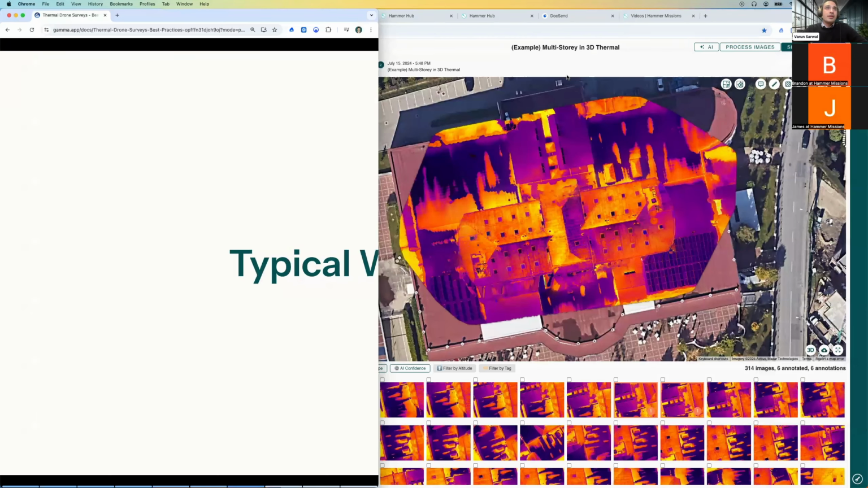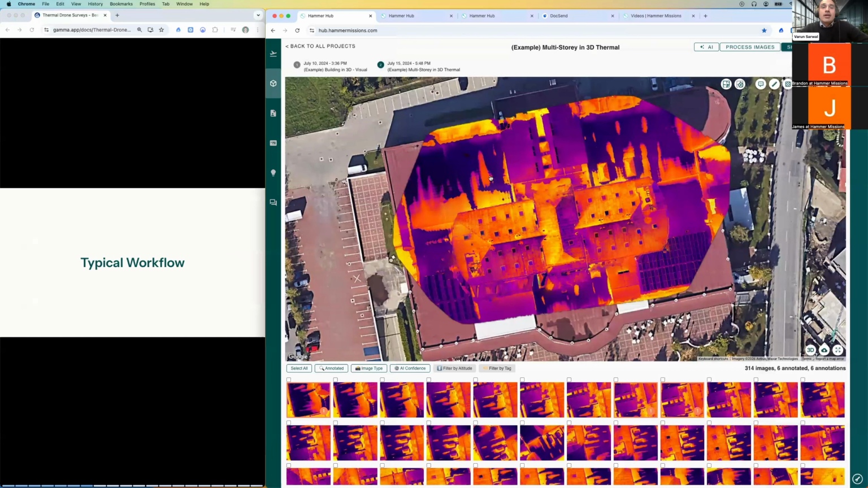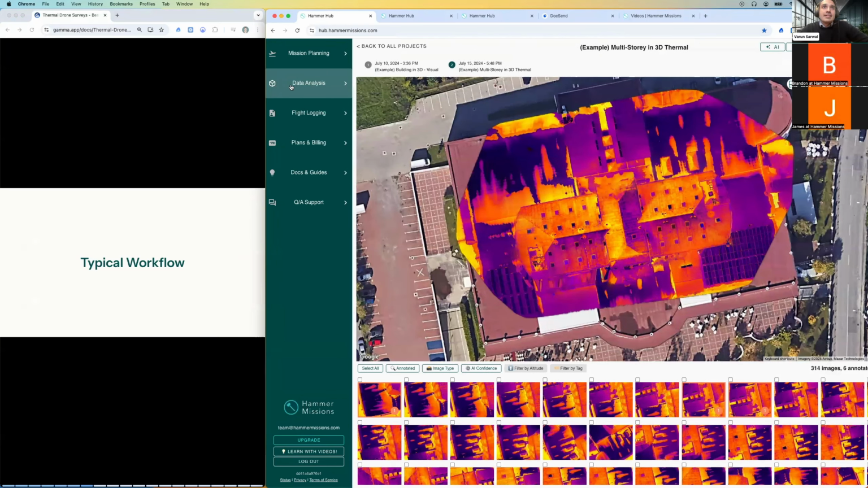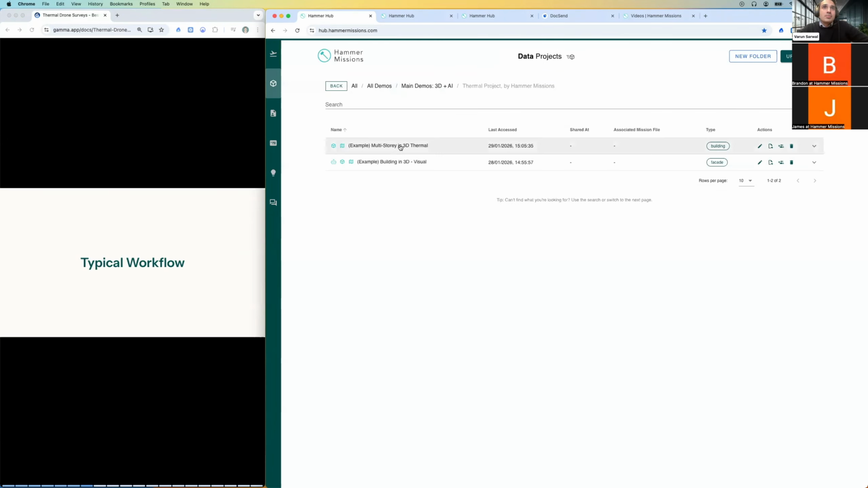So I'm going to minimize the screen here and go into Ham Emissions. I'm going to use Ham Emissions to give you a sense of how to create thermal outputs. So let's go into the data analysis side of things. So we're in the data analysis side at the moment, and what I've got on the screen is essentially, let me just go back to projects.